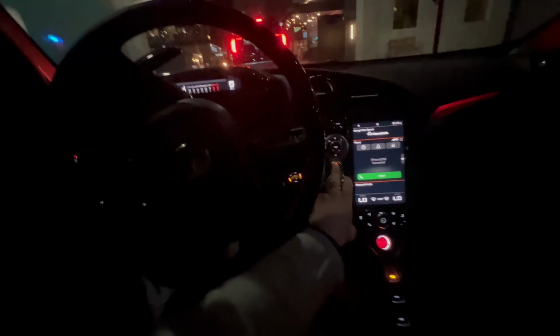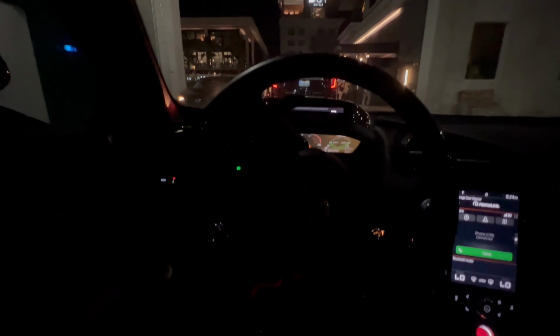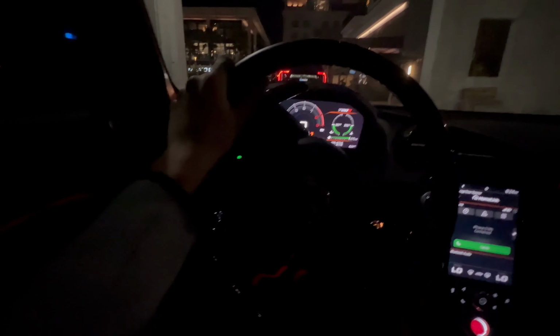I'm about to put the windows up though, because there's really no point. And I'm about to take it off of track mode, because we don't really want to disturb the peace. Watch the screen go back to normal. About to head up out of here.